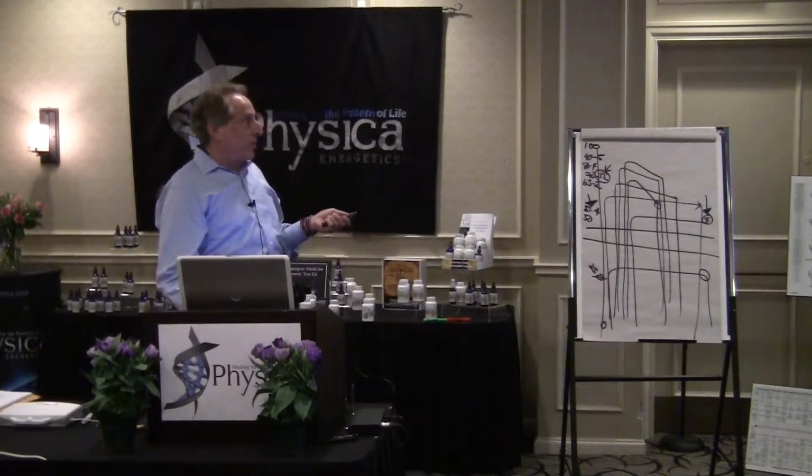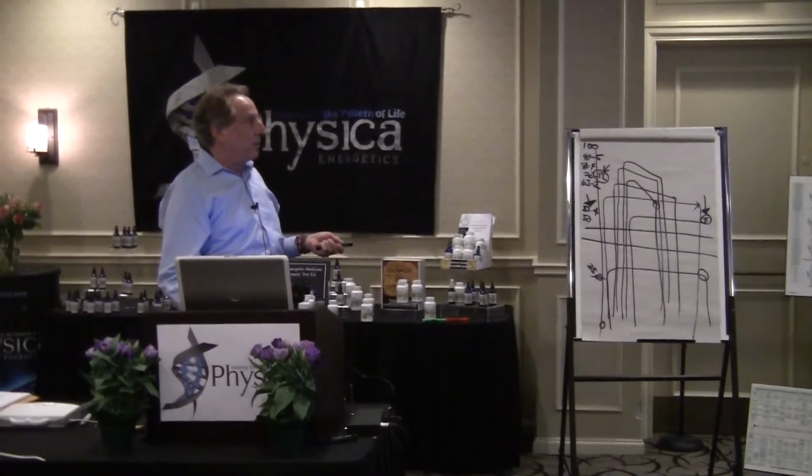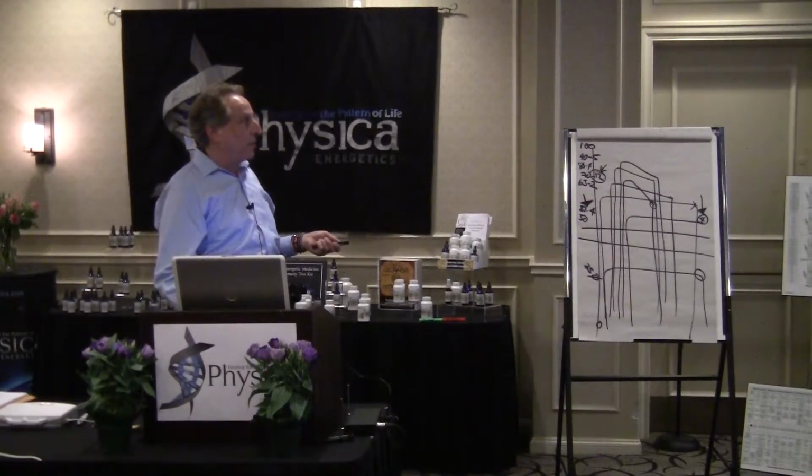Then on the report you have a 2D rendering, so you can actually, again, get a very clear picture of what's going on. You can see areas of inflammation. You can see areas that are degenerating. You can see areas that are normal, and you can see areas that are so congested and blocked that they're probably holding a lot of toxicity, which here is also reflective a lot in the teeth.